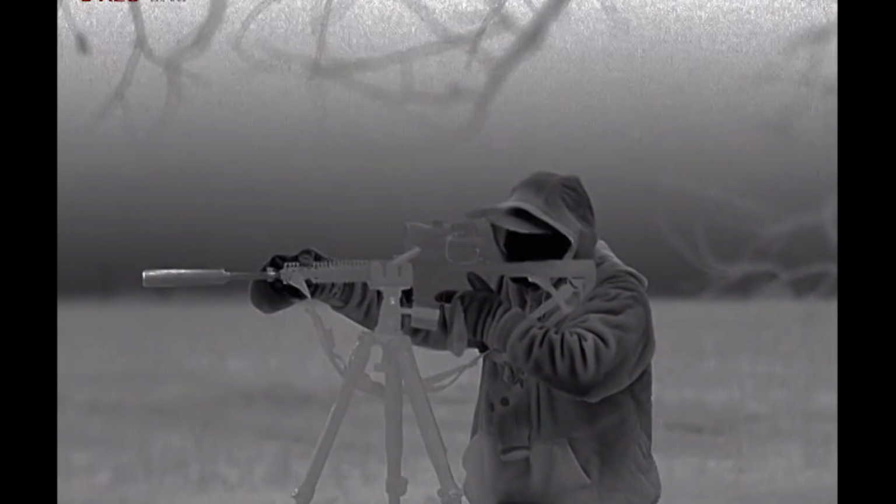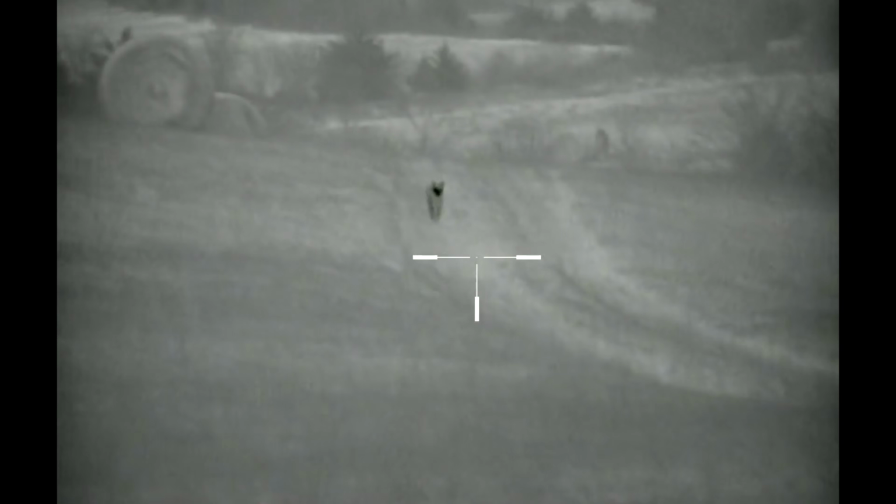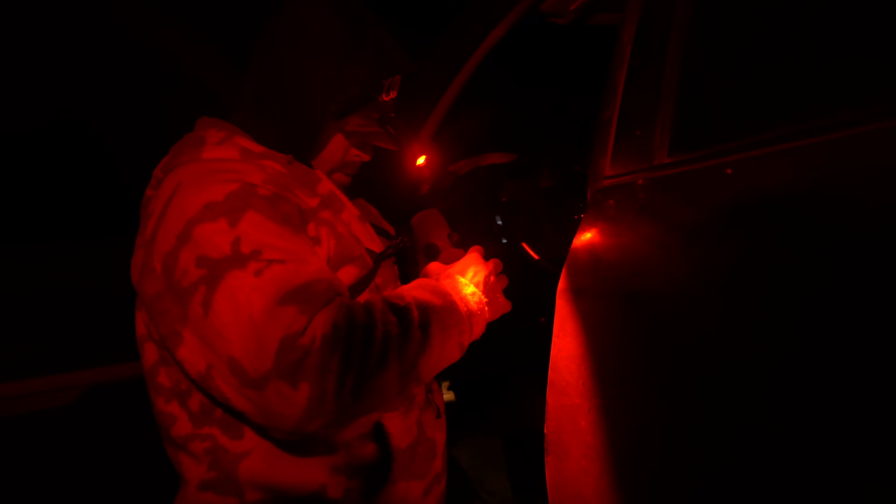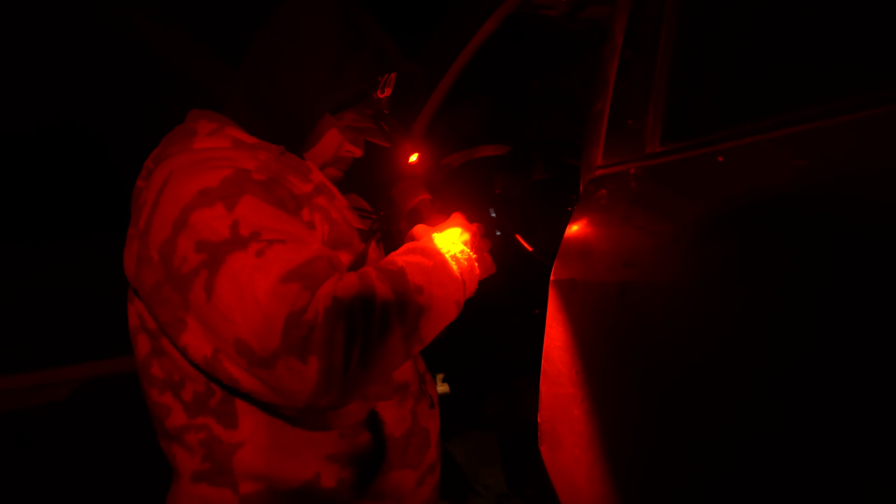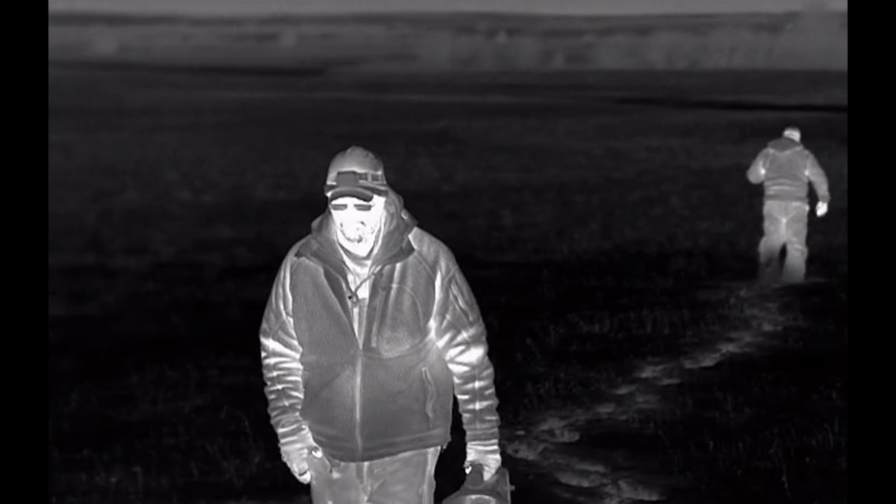I'm shooting my normal Daniel Defense MK12, the one I run my day hunt with, but I have a Full Moon Optics Genesis 75, and then I had a Trijicon MK35 on my neck that I use just as a scanner. I have a Burris scanner, Full Moon Optics, also a smaller one though. I'm not real up on all the different models, and also a Trijicon. And then we're filming. The main camera footage that you're seeing is coming from a Pulsar Accolade 2.